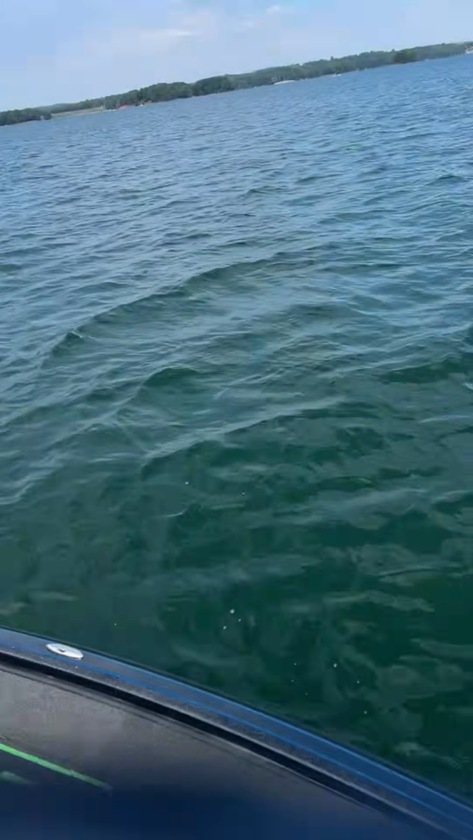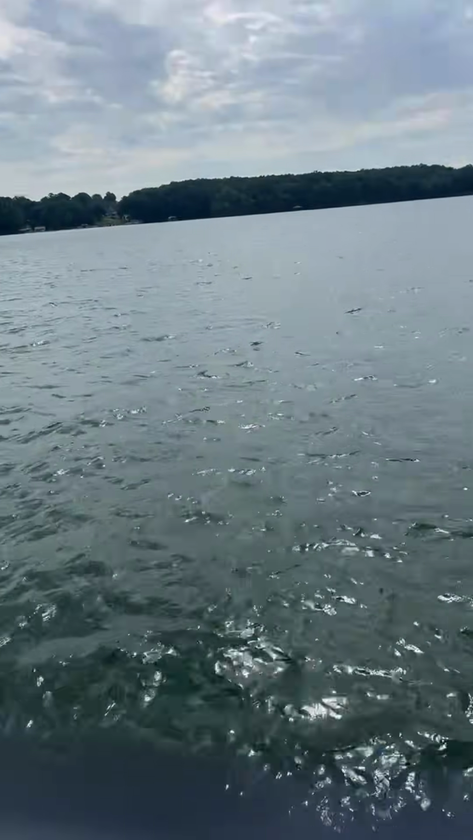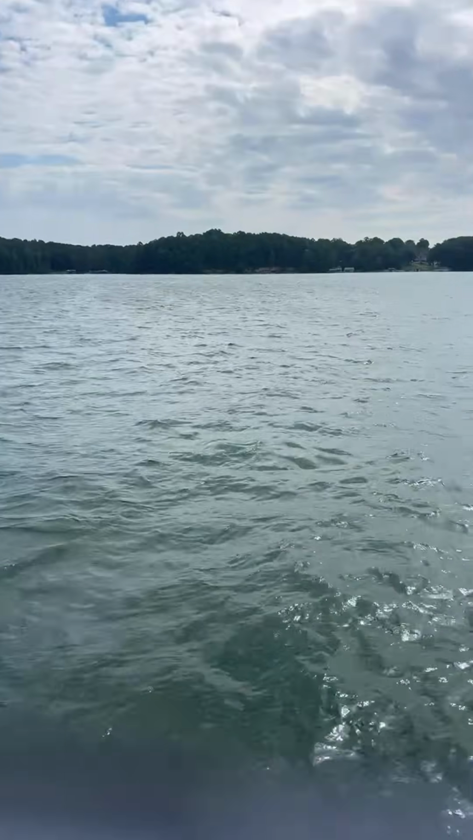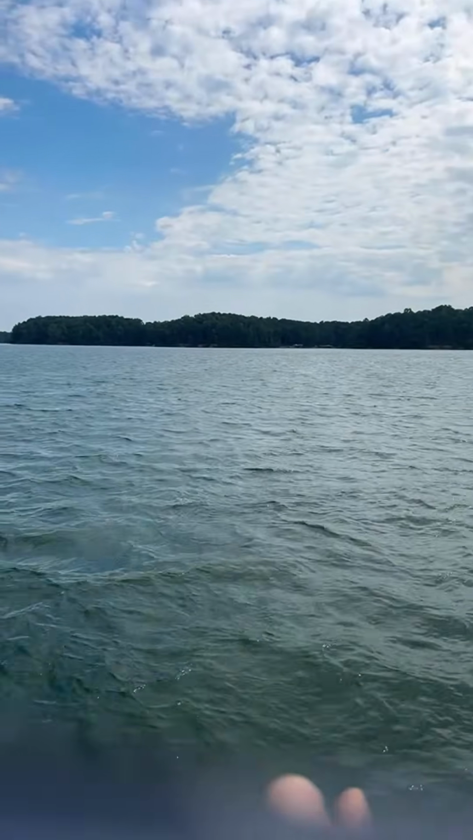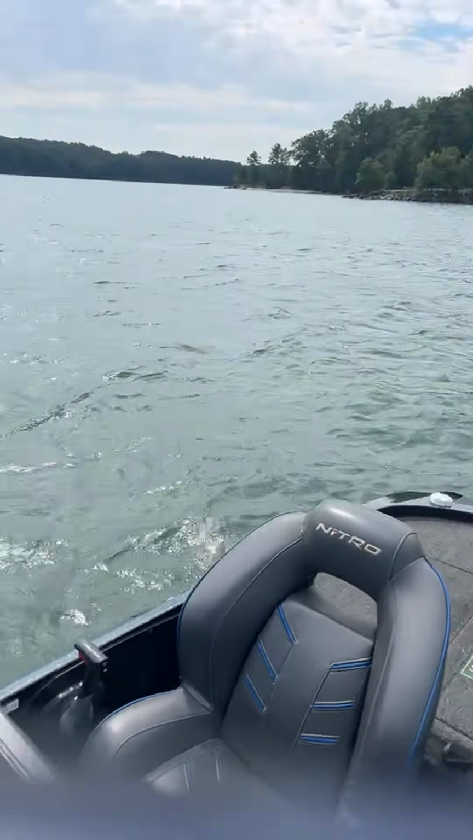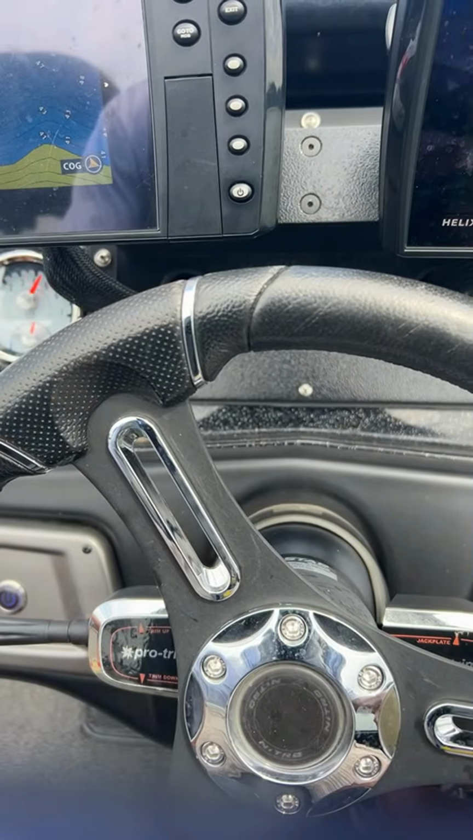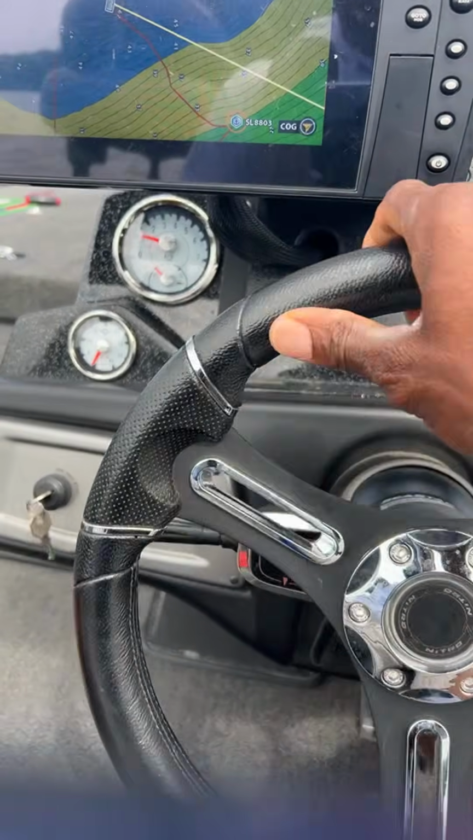It's a little too windy out here in the area where I'm at. So let's see. Oh, shoot. My goodness gracious, that handle just hit my leg. Let's take a look around and see where I can go to get out of this wind a little bit. Let's go over and take a look at this point over here and see what we can find. So that's a mooch minnow.